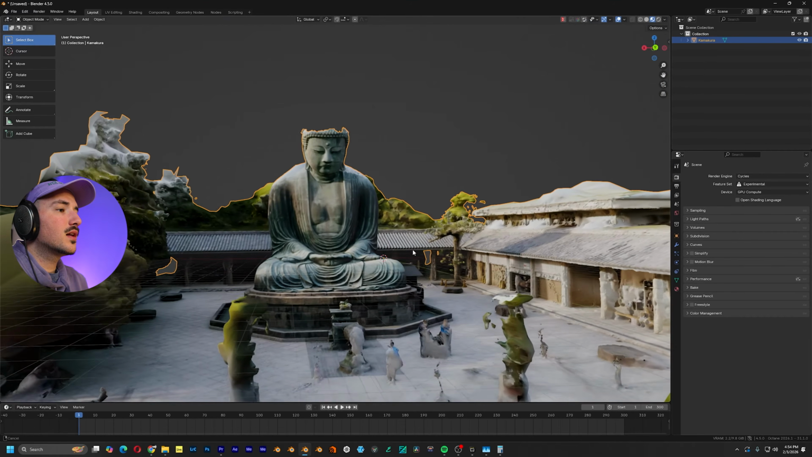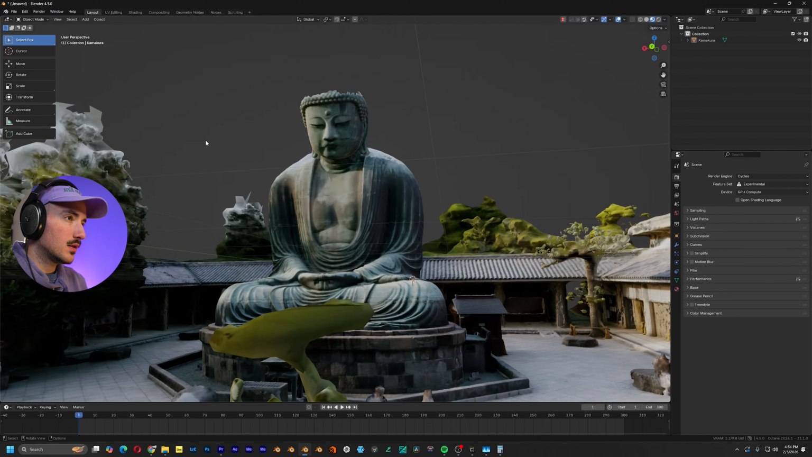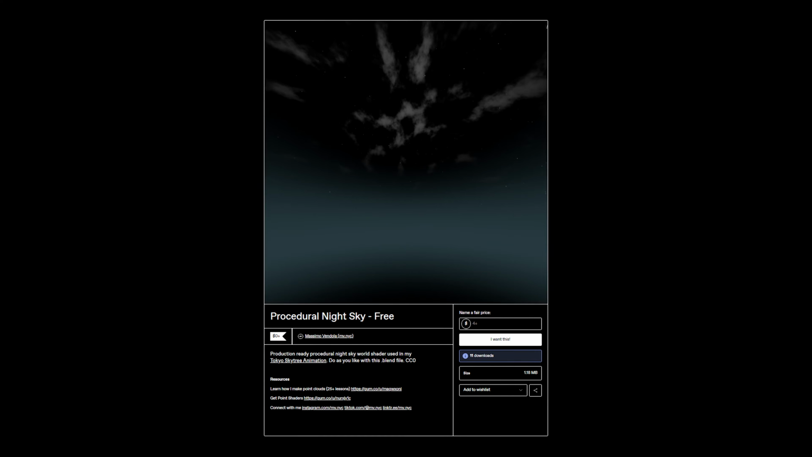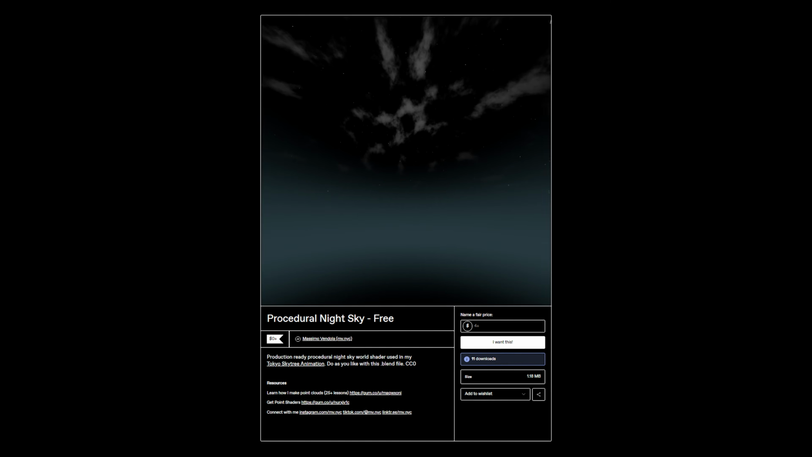Okay, after a bit of cleanup, I got it to a place I like. There's no more nastiness in the sky. And on top of that, let's actually add in a custom HDRI shader that I made, which is 100% free. I'll leave it down in the description below and you can use it for whatever you like.